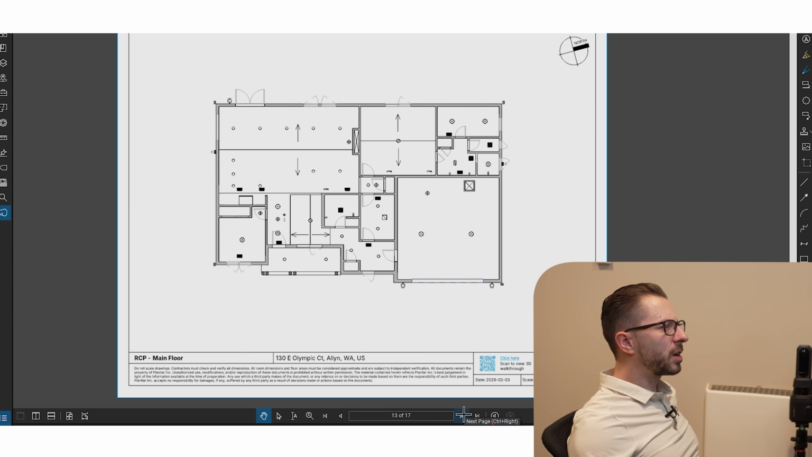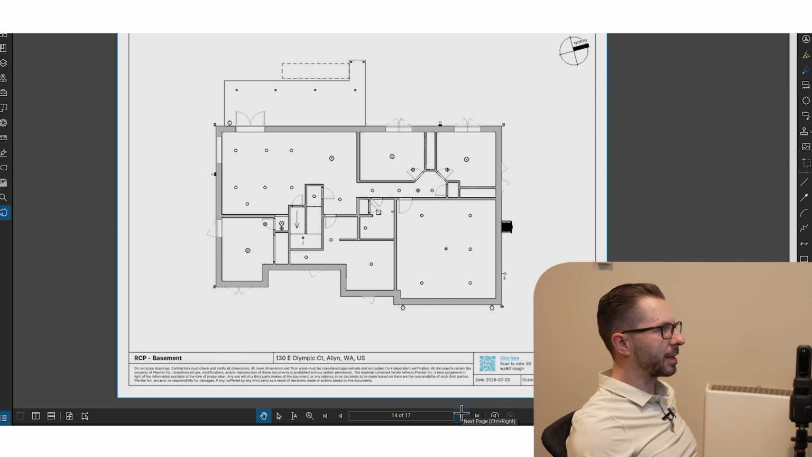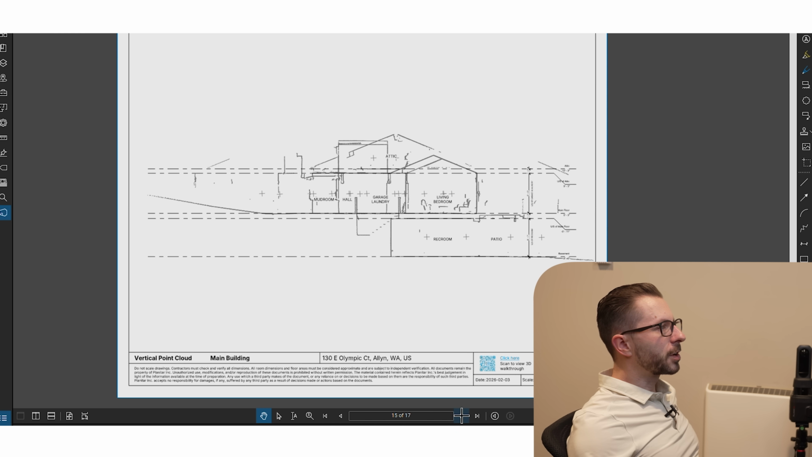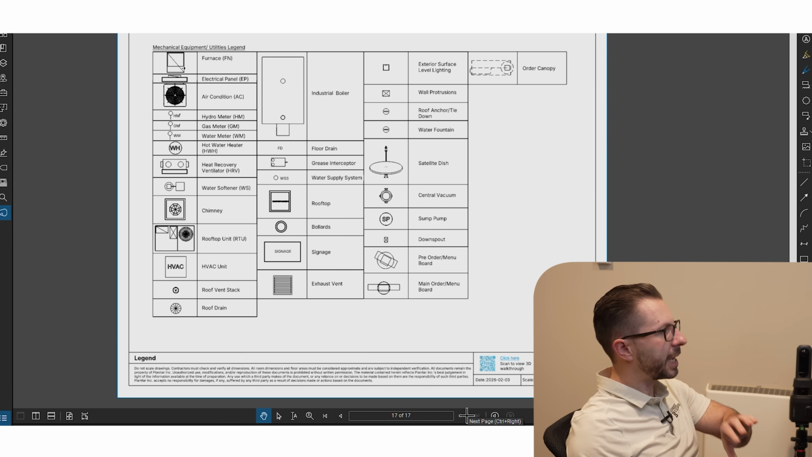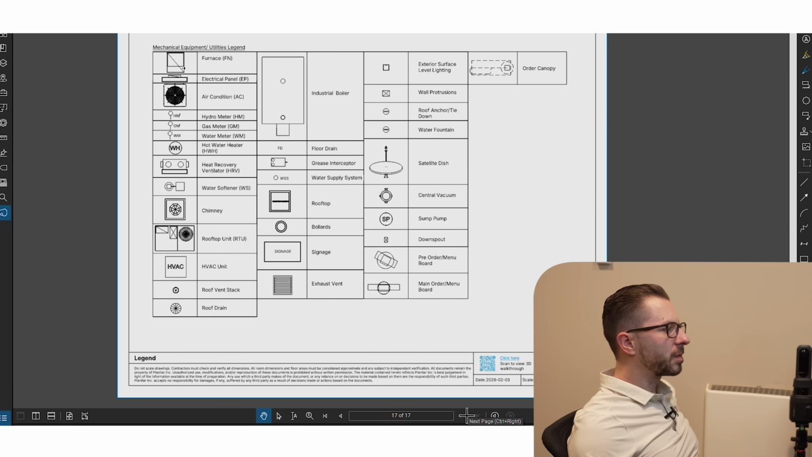And then something else that we don't typically do on our plan sets, but is extremely helpful, is the RCPs, or reflected ceiling plans. So you can see different elements that would be at the ceiling. For example, a couple of lights in here. This would be an exhaust fan in the utility room. And then they even have captured the attic access to get up into the attic. The RCP for the basement, the vertical point cloud, so this gives you an idea of when I started capturing the data vertically. And then a nice legend in order to be able to see what they have in the plans and what their symbols mean.